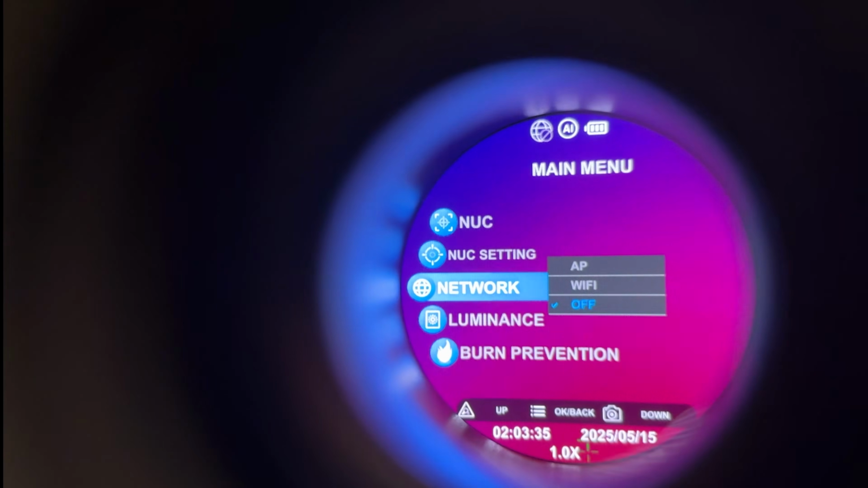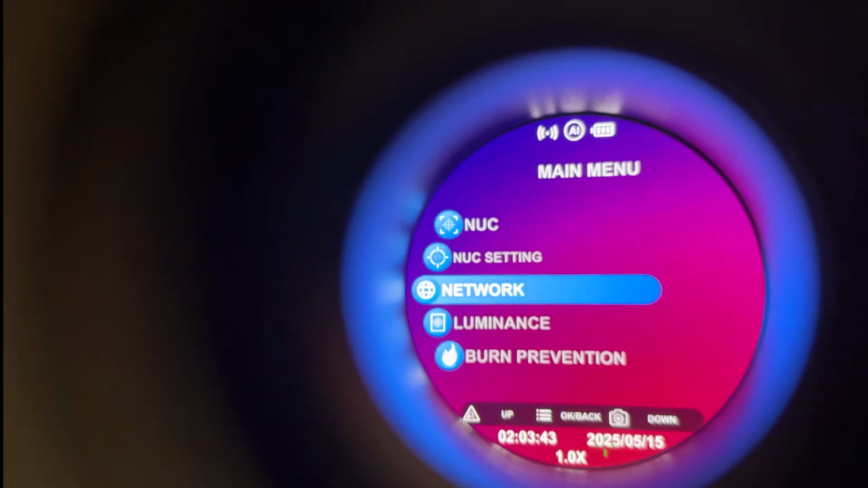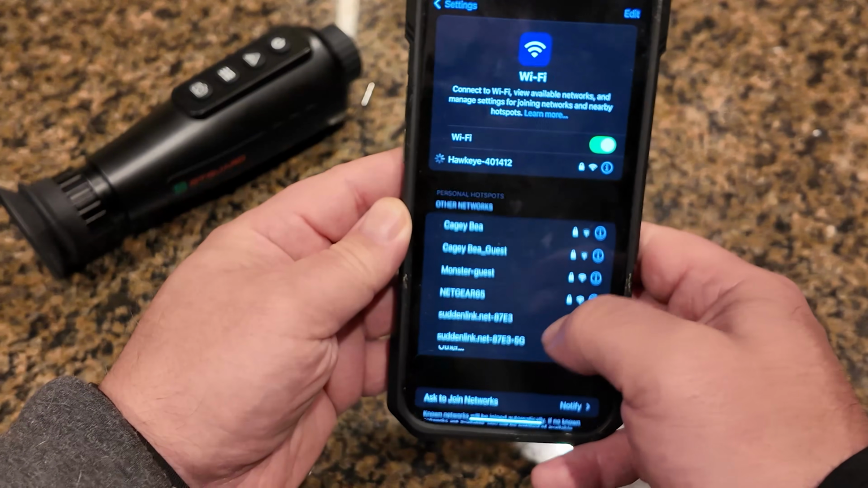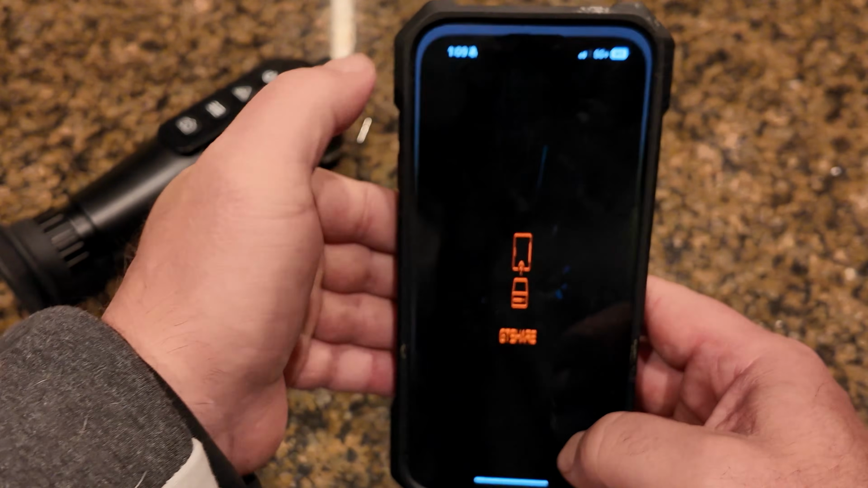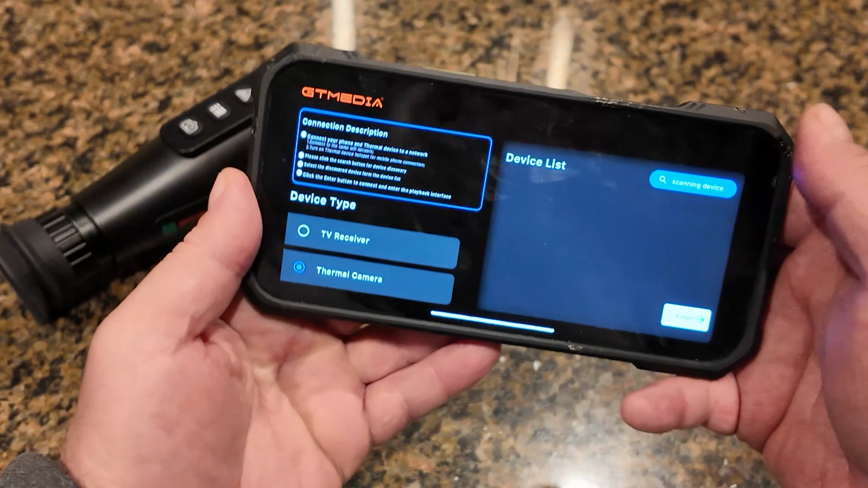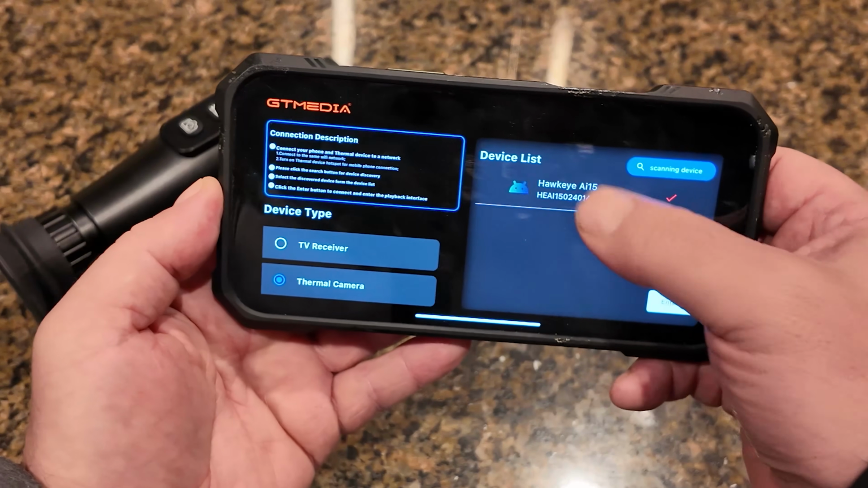To do this, all you do is open the menu and go up to Network, then finally click on AP. Your phone should find a new network that starts with Hawkeye. Go ahead and click that. And then you'll want to download the GTGuard app, which I've already done. Next, click Search Devices, and then click the thing that pops up.